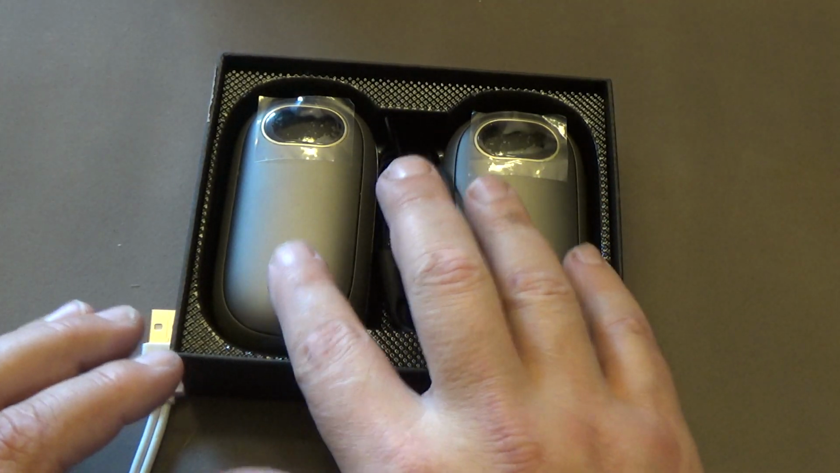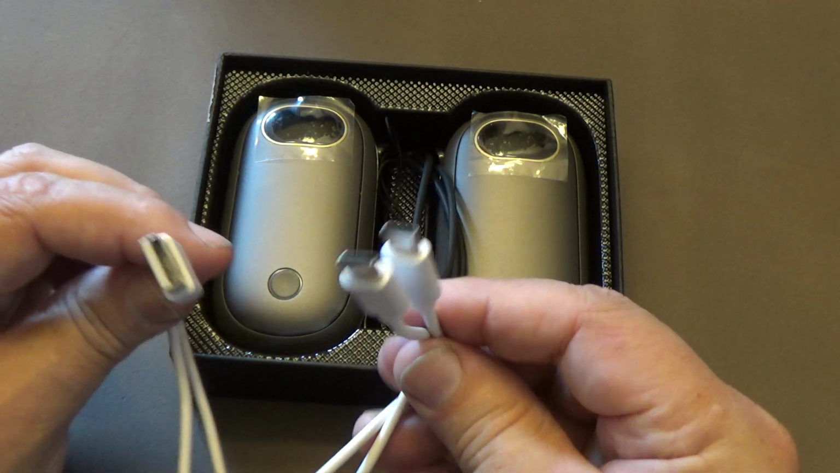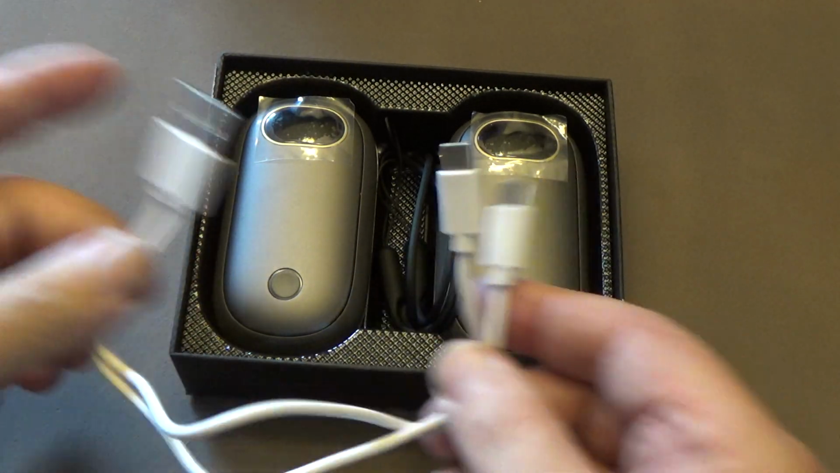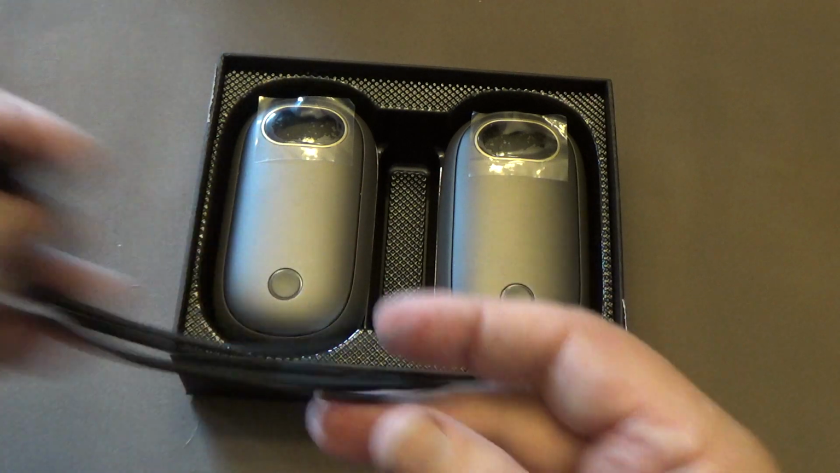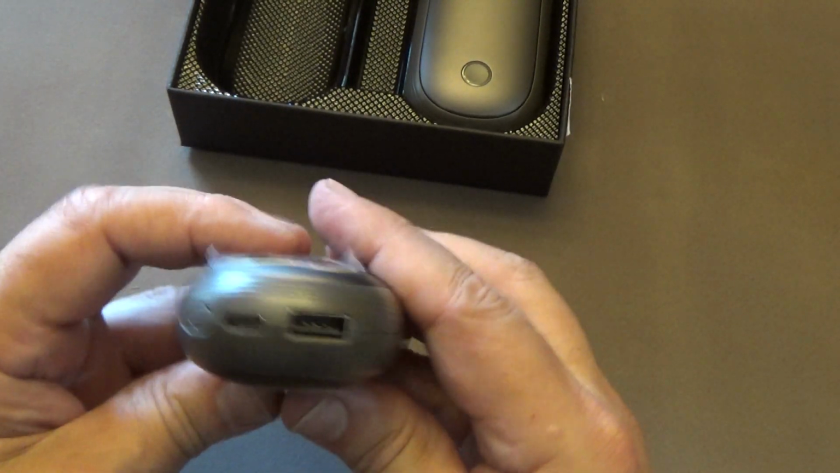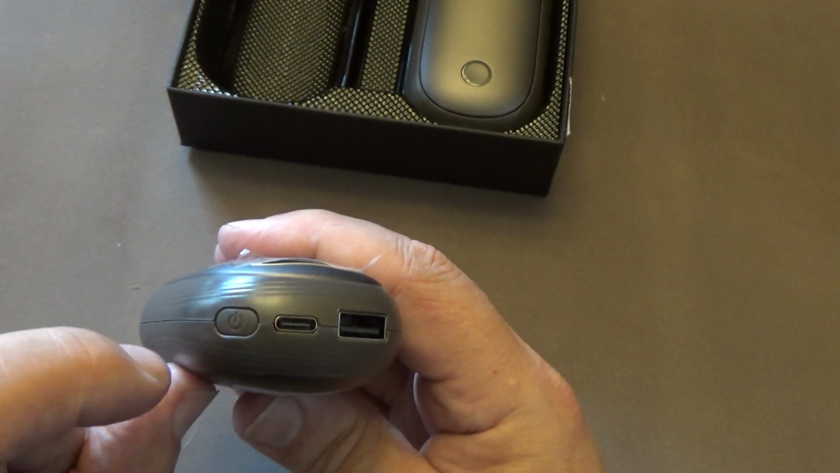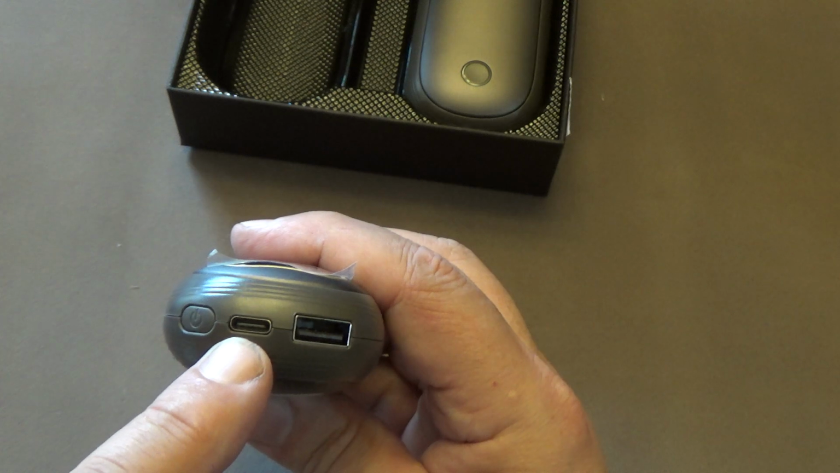But these have got some unique features, and I'm going to go over that here in just a second. This is a dual charging USB-C charge cord, so you can charge both these up at the same time. Of course, you got a couple lanyards. And I have already charged these. So here's the end of it. You got your on-off button. This also, if you just quickly press it, tells you how much it's charged up. There's your USB charge port.